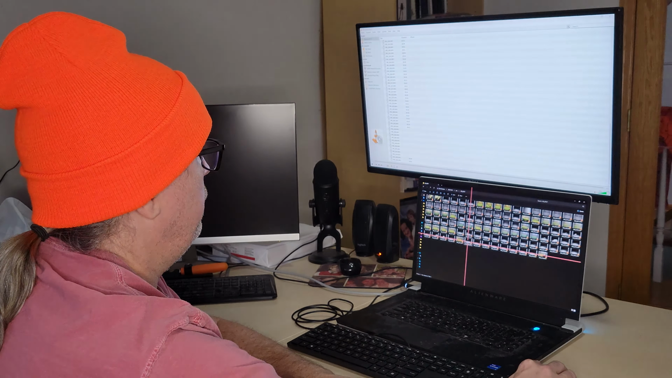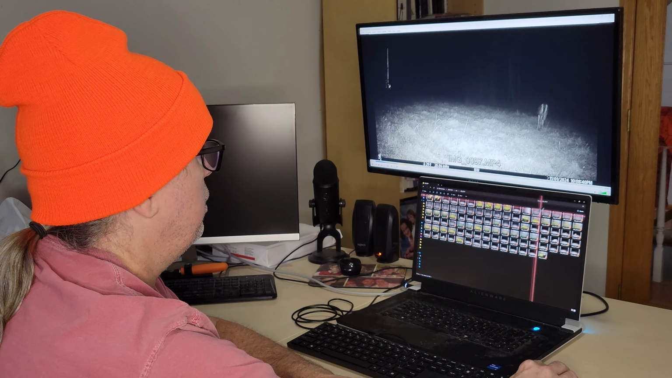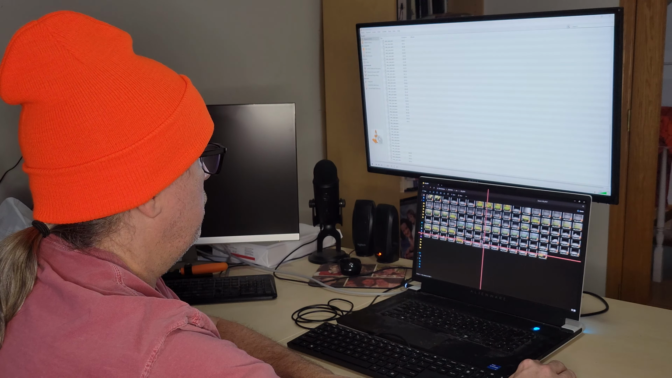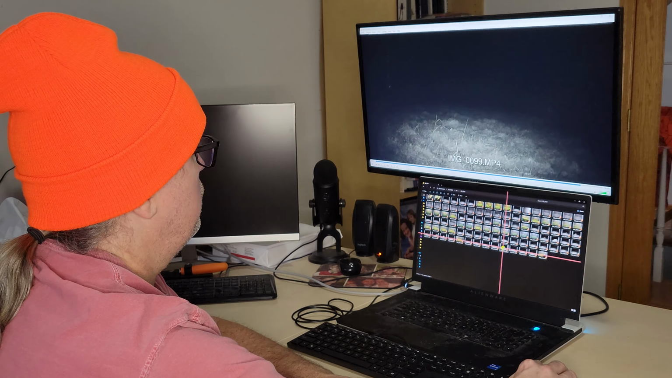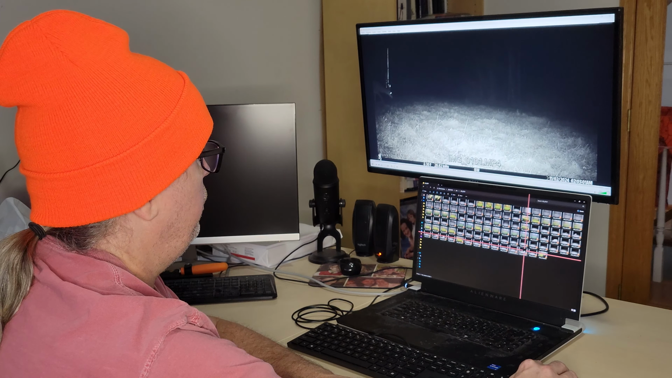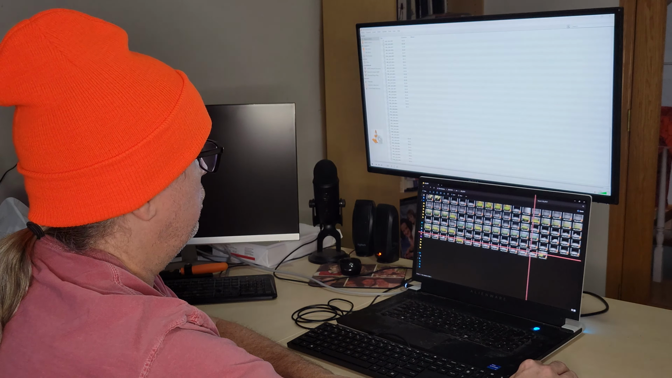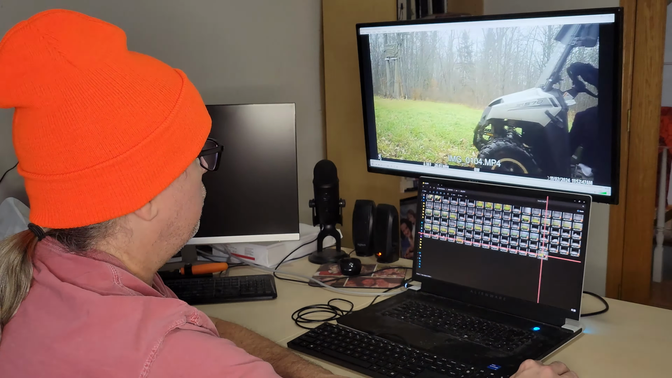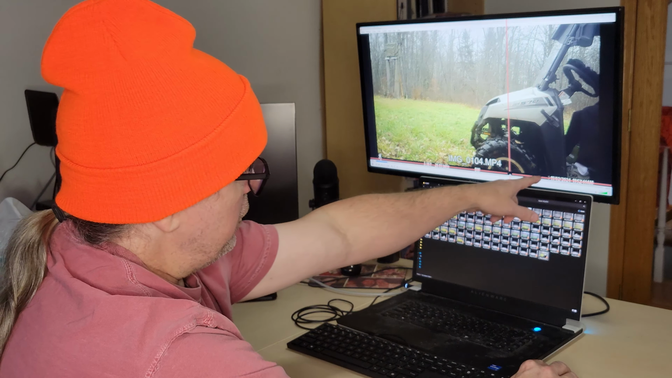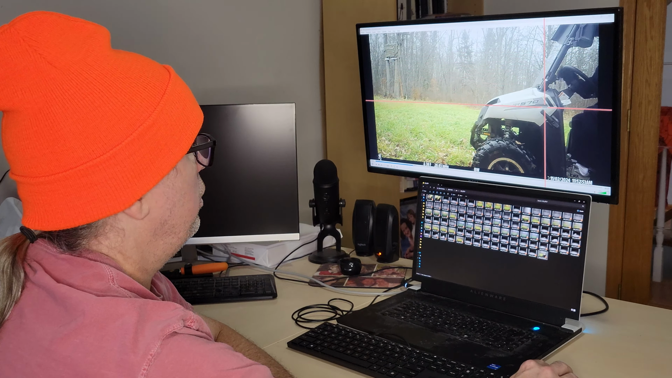What else we got? This is that doe that night at 10 o'clock. Yeah, this is all the rest of that doe on the first. And then this is me on the second, showing up about noon to get the card.